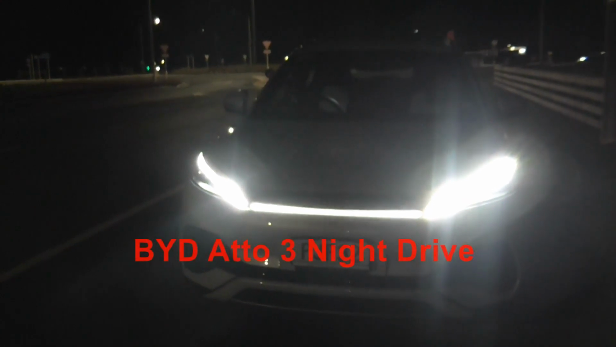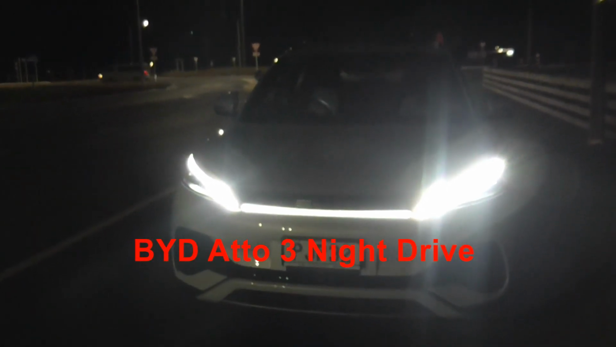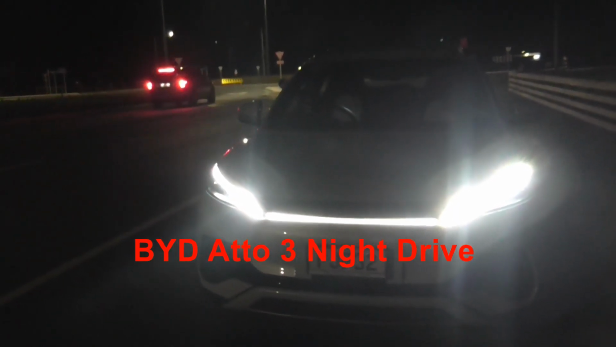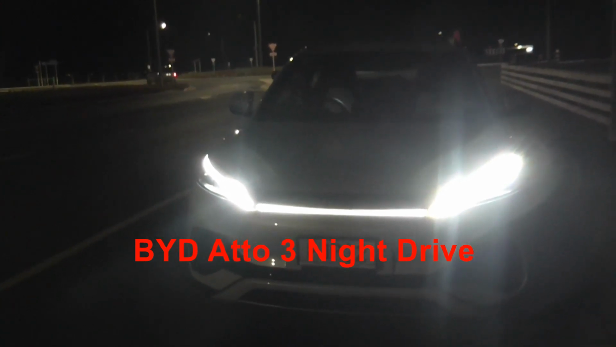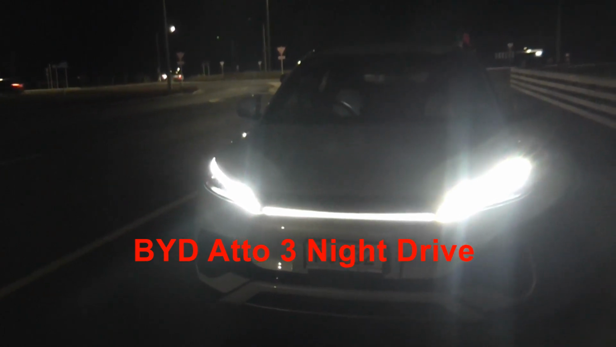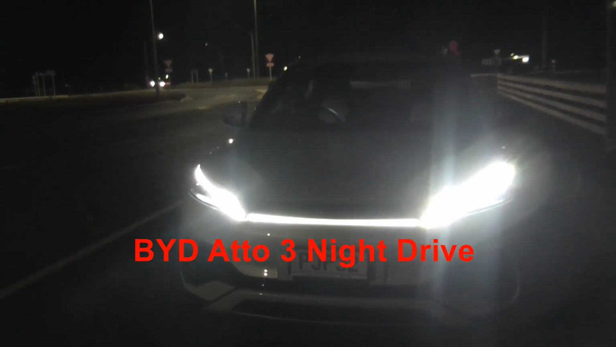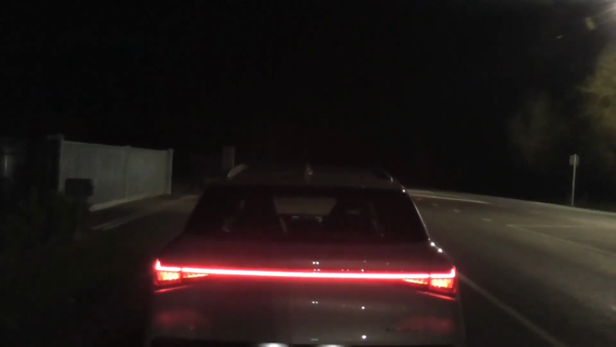I'm in my BYD Atto 3 in Christchurch, and tonight I'm going to test my lights, see how good the full beam is, etc. I've got the daytime running lights on at the moment, quite bright. There's this rear view LED that goes all the way across the back.